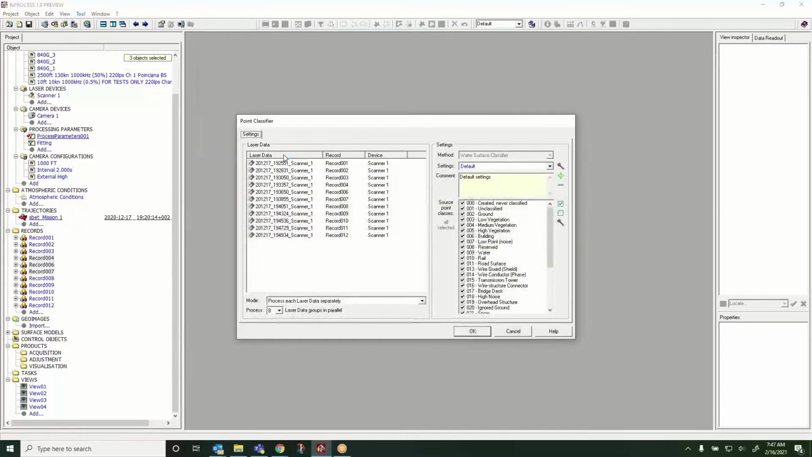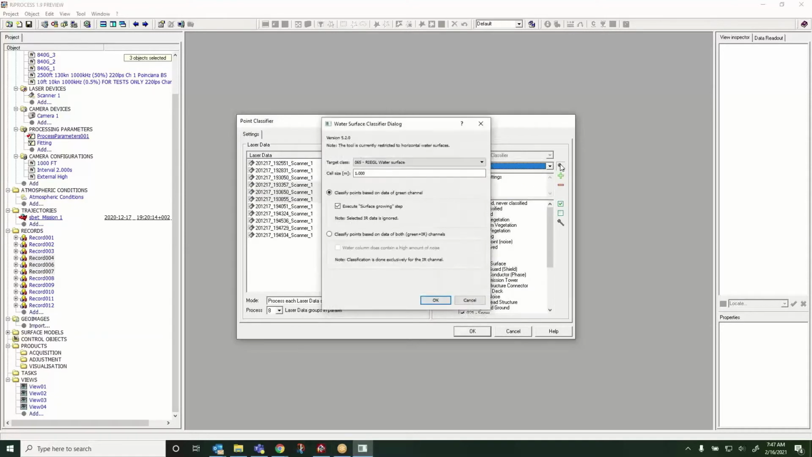Okay, so we have this nice little wizard here, and we're just going to do a couple of lines sampling. Okay, so we're just going to do the same 3 lines that we just pulled in. And we have different settings that we can use. So I'm going to go ahead and select this 840G setting that I created, but let's take a look at what it means. So our target class is set up.